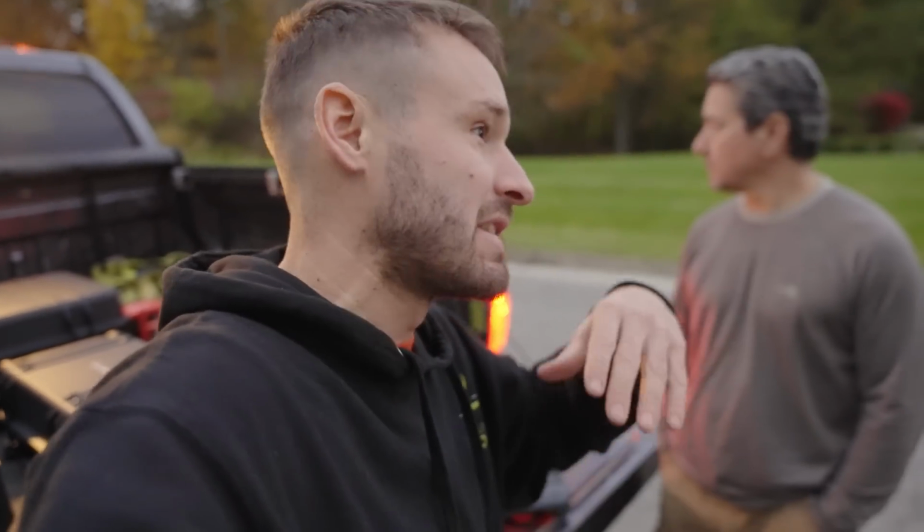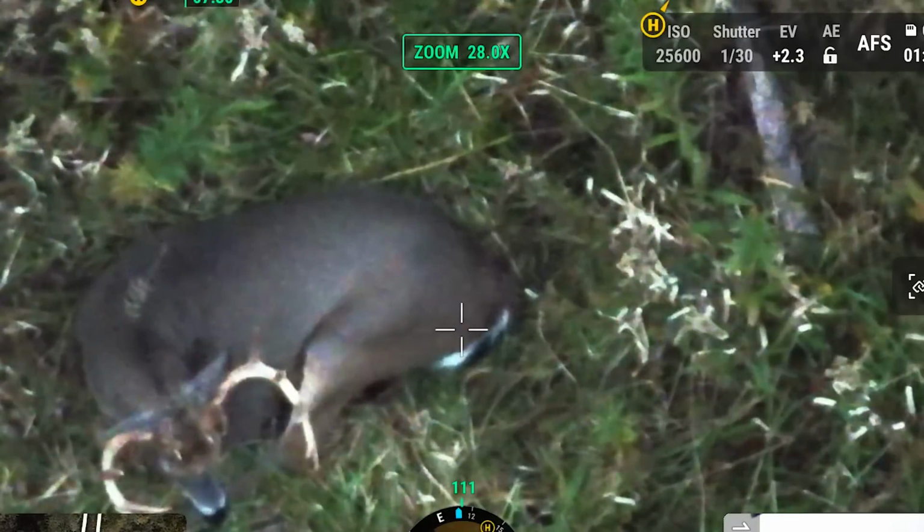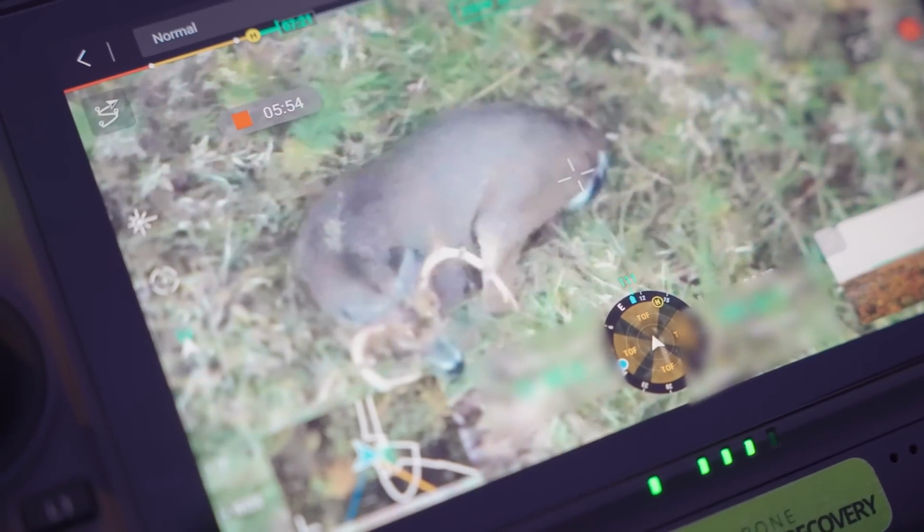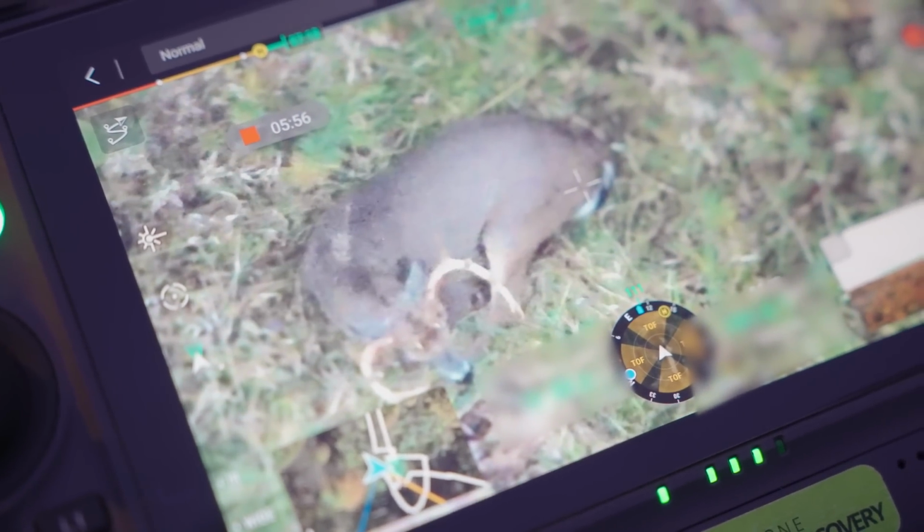Like knowing that your deer is still out there and he's alive and he's not rotting or, you know, he's suffering. I think looking at the deer, yes, there's something going on with him, but he's gonna make it and be back. Maybe you get another opportunity. Hopefully. Yeah.